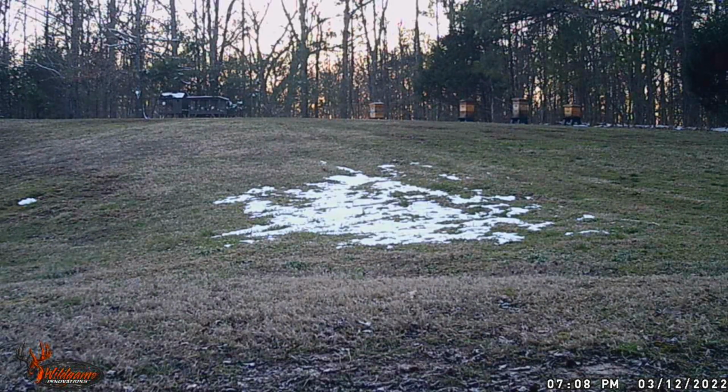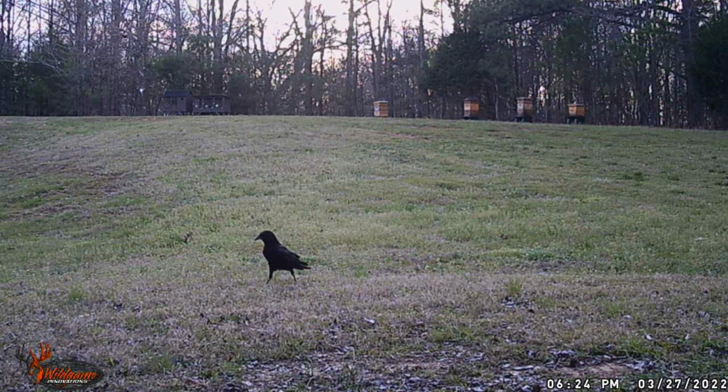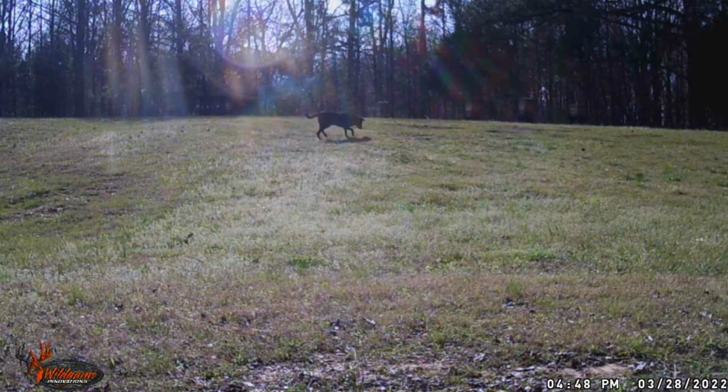Now this is at the pond. This is right at our house, and that was a big coyote. There's a fox. You can see the bees in the background there. Deer. See the rabbits, and then the barn's off to the left, and the pond's closer. What do you call that? A crow or a raven? That is huge. You saw how big that fox was a second ago, and that was a bird.